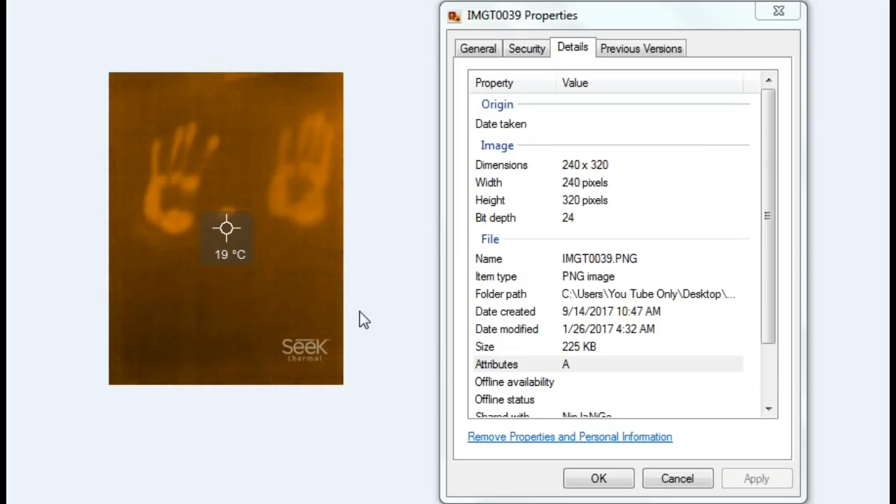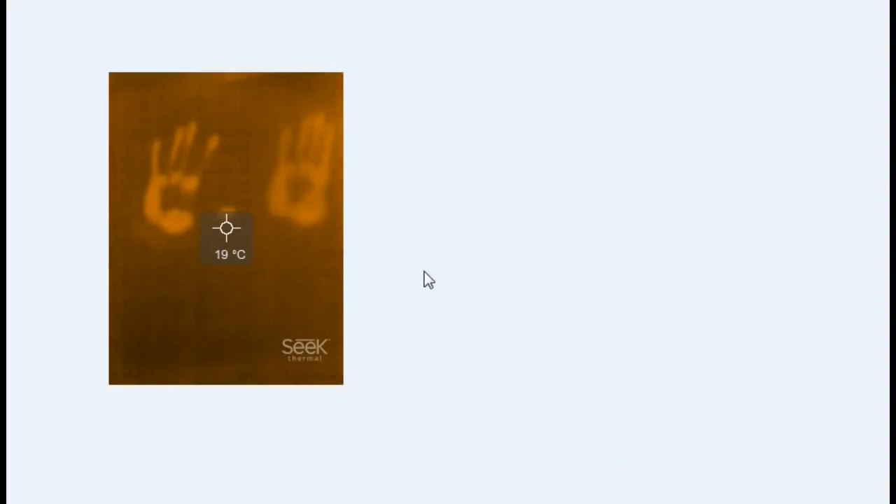Let me show you a couple of images so I can explain what's going on so you get the idea. Let's have a look at the camera. It's 240 by 320, the width is 240 pixels, height is 320, and the bit depth is 24, and it produces a PNG image, as you can see there.